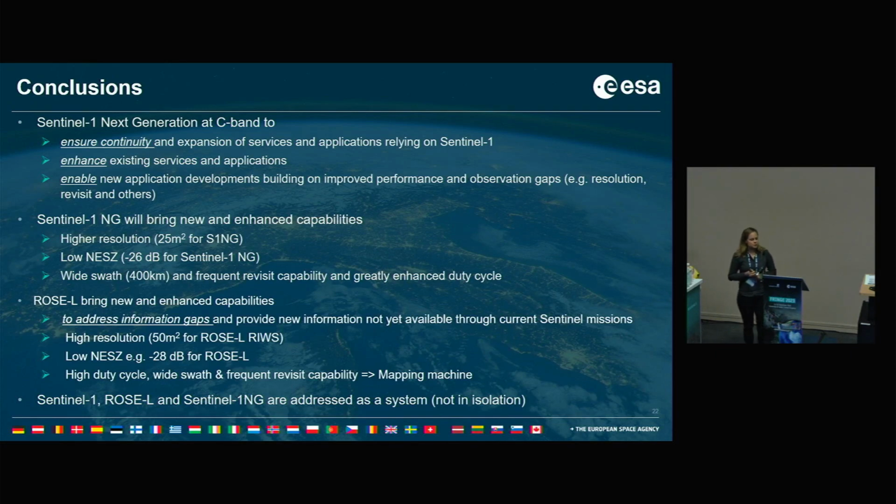We will bring new enhanced capabilities with a higher resolution, with a lower noise and a wider swath, which I think is really nice because it improves the revisit a lot. ROSL at the same time will also bring new enhanced capabilities to address information gaps so that we can establish services and answer questions that we cannot currently answer with Sentinel-1 and will not be able to answer with Sentinel-1 Next Generation.